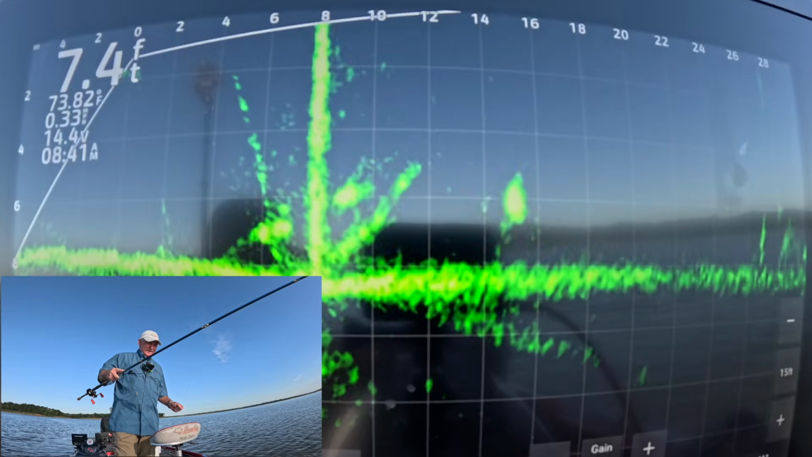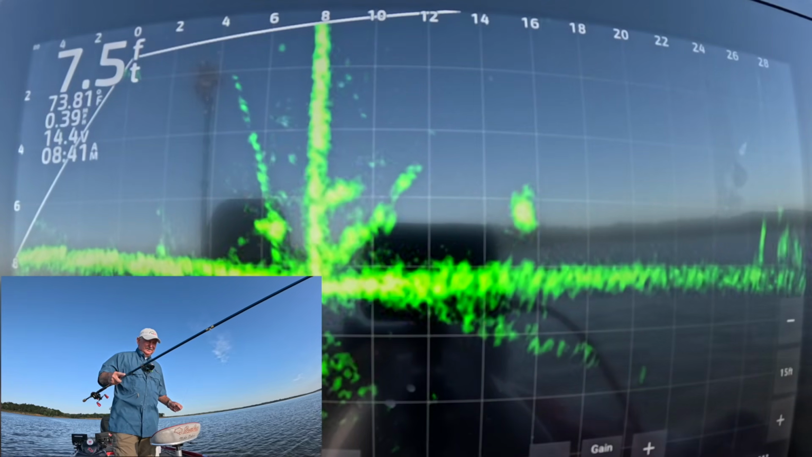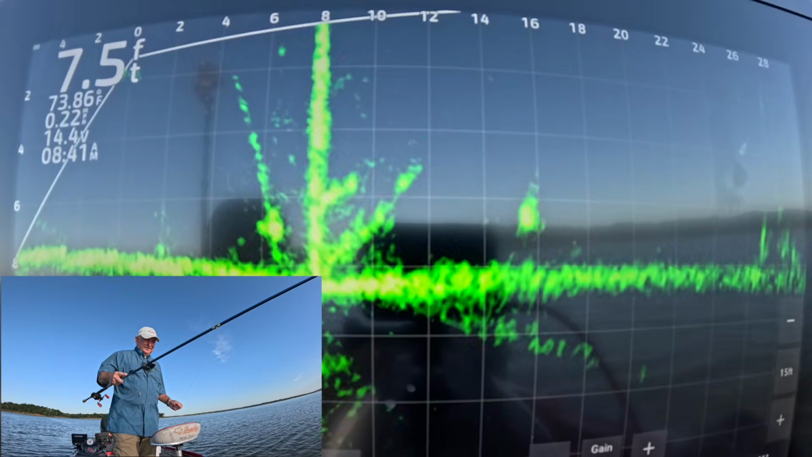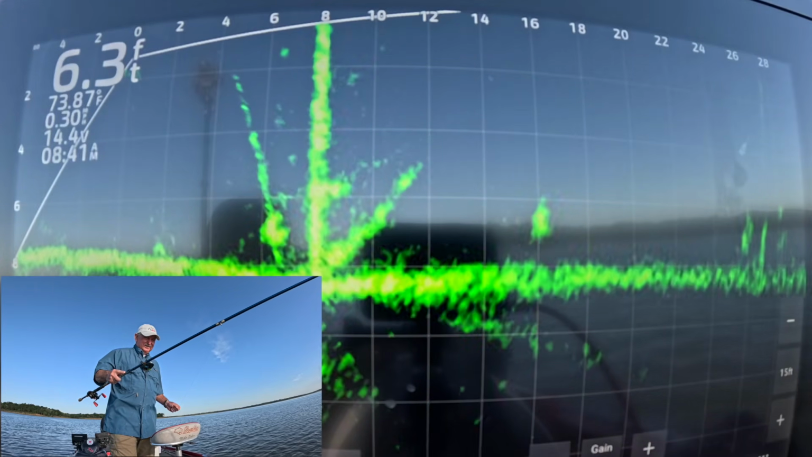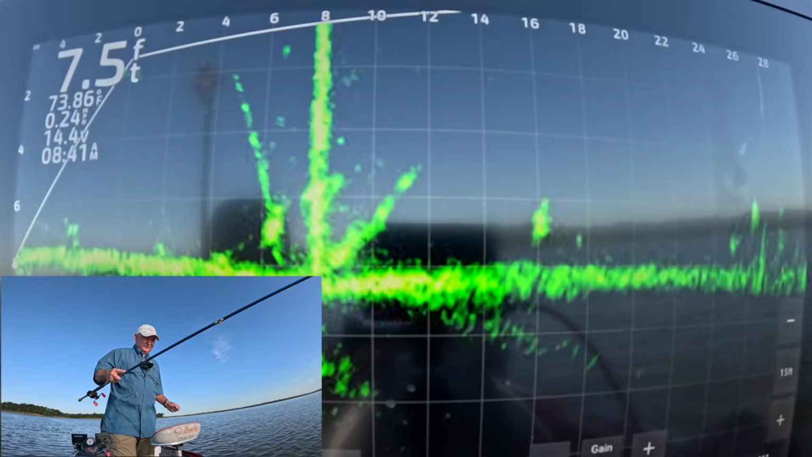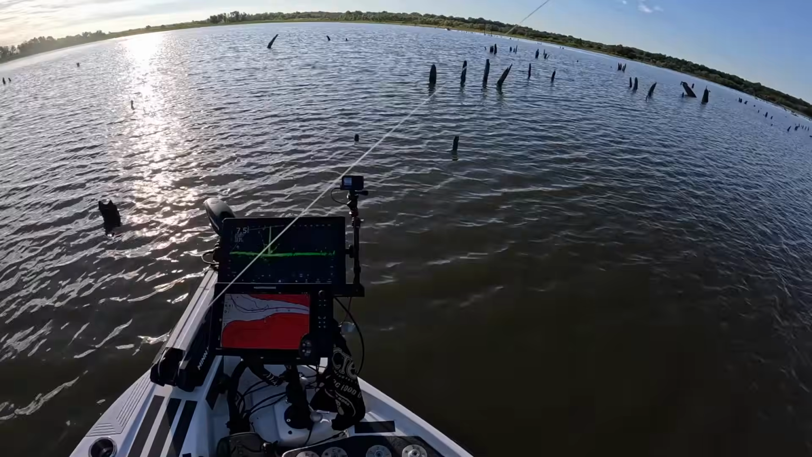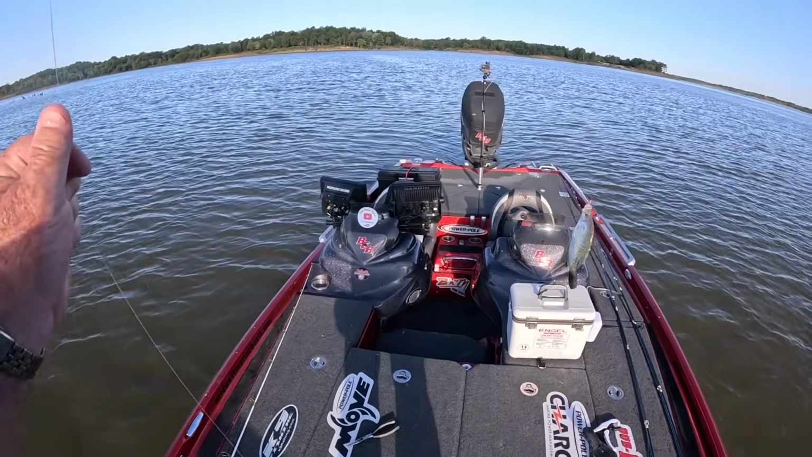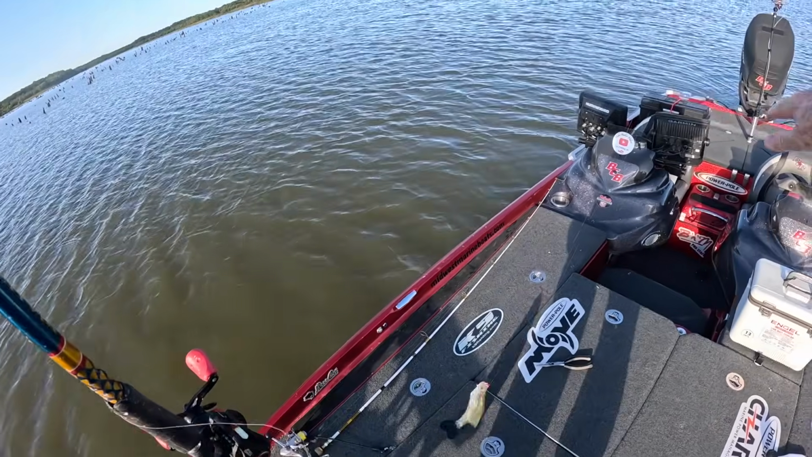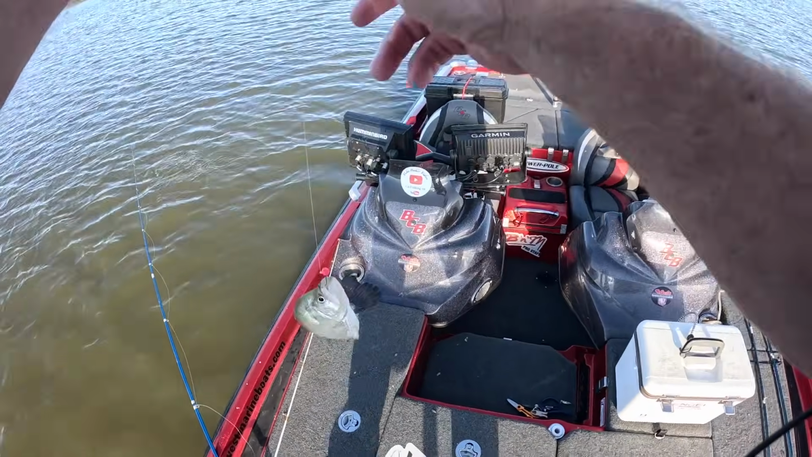We're in 7.5 feet of water now. I've still got the poles down. Come on, fish. Boy, they are not wanting it today. That's for sure. He's looking at it. He's looking at it. Got it, finally. Gosh dang. Boy, it took him forever. Man, that fish looked a lot bigger than that on the screen. He finally got it. All right.